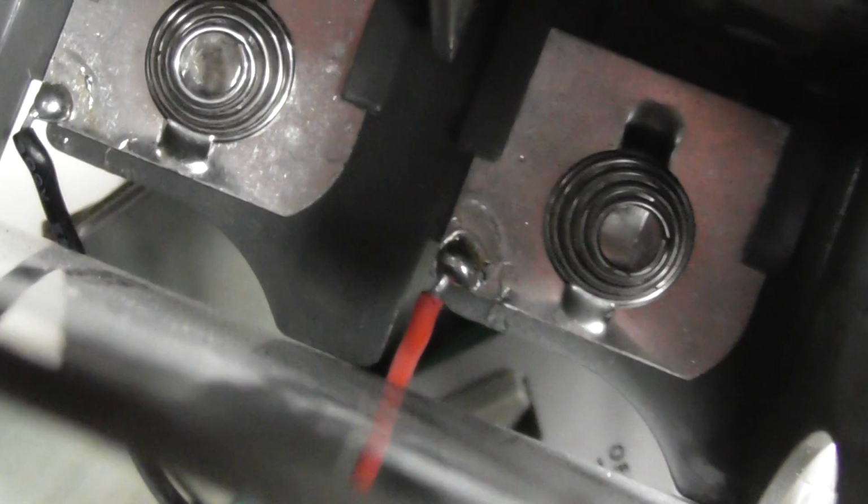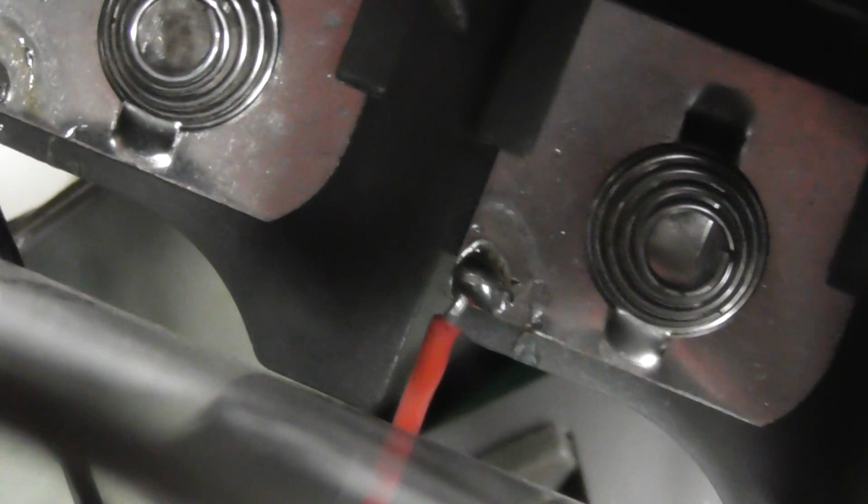And you can check the 2 cables are soldered still okay. So soldered, still there, soldered, still there. So it's not those that have failed.